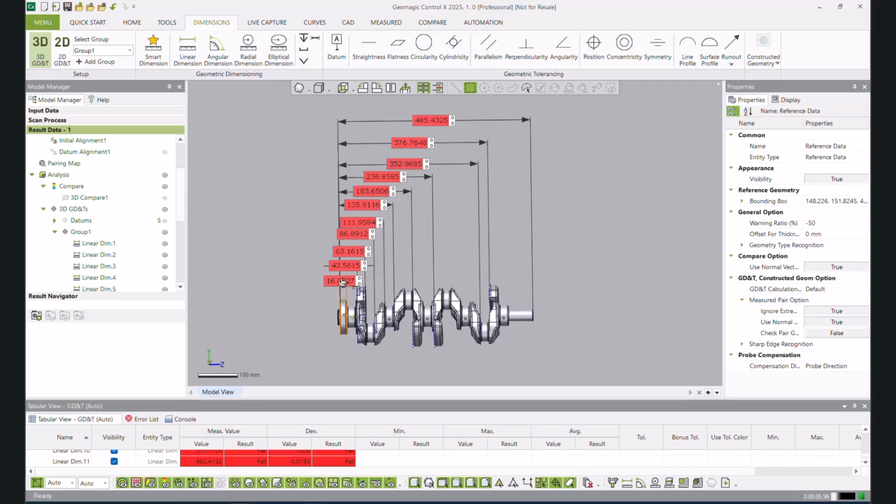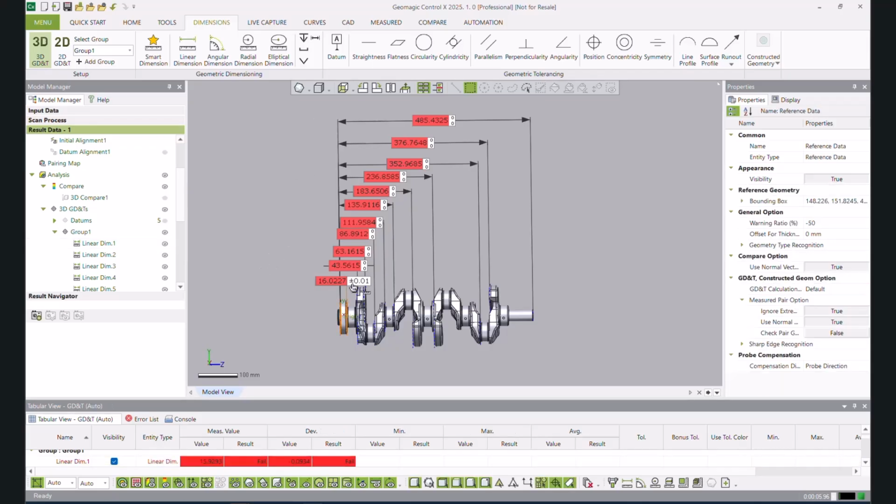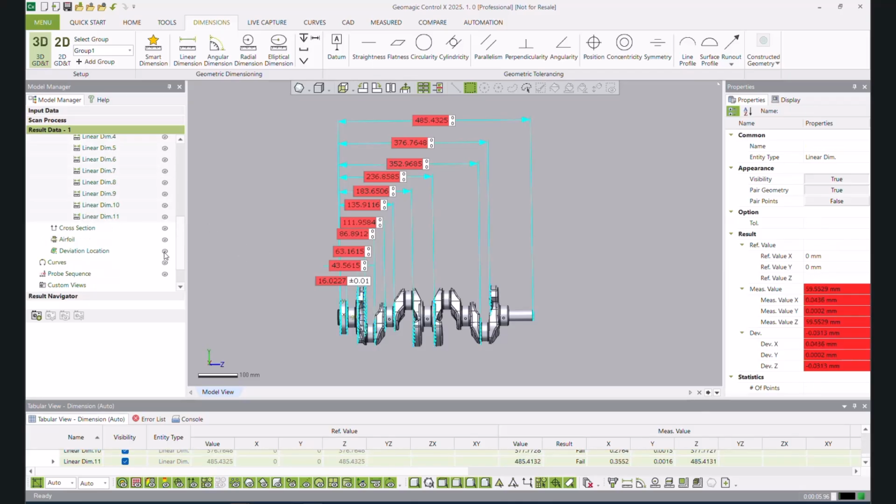Well, if there's just one or two, you can double click on each individual dimension, give it a tolerance of 0.01, hit enter, call it good, right? Or if you wanted to edit all of them at once, click and hold shift to select all of them, and then you can come into the tolerance here and specify that, and there you go.